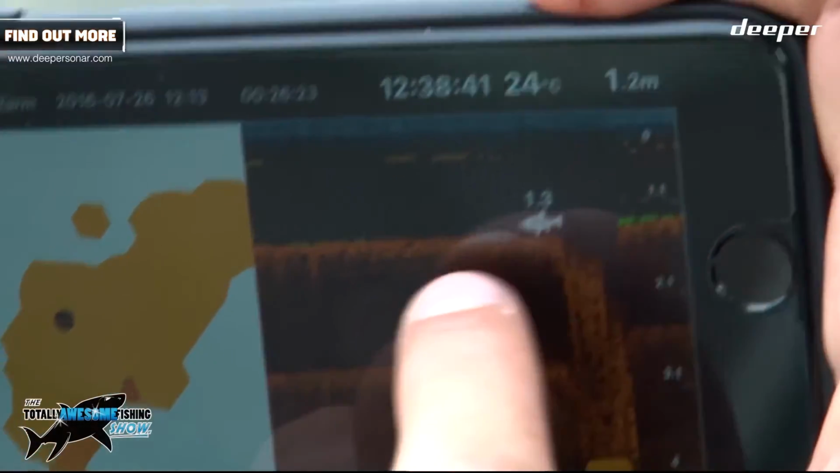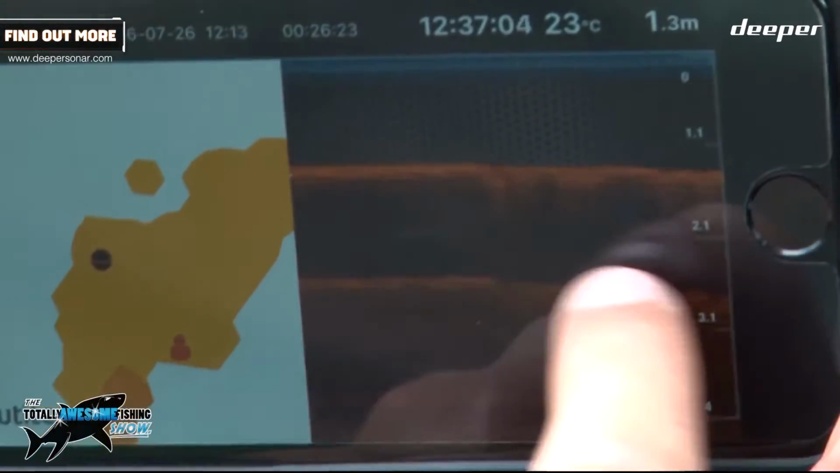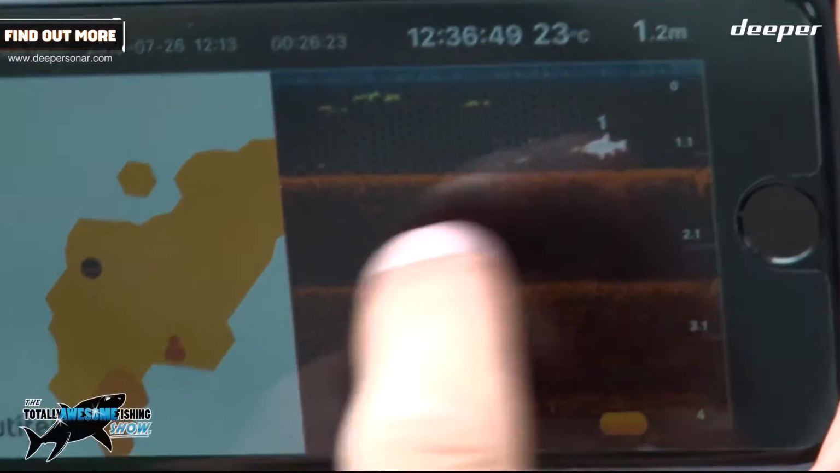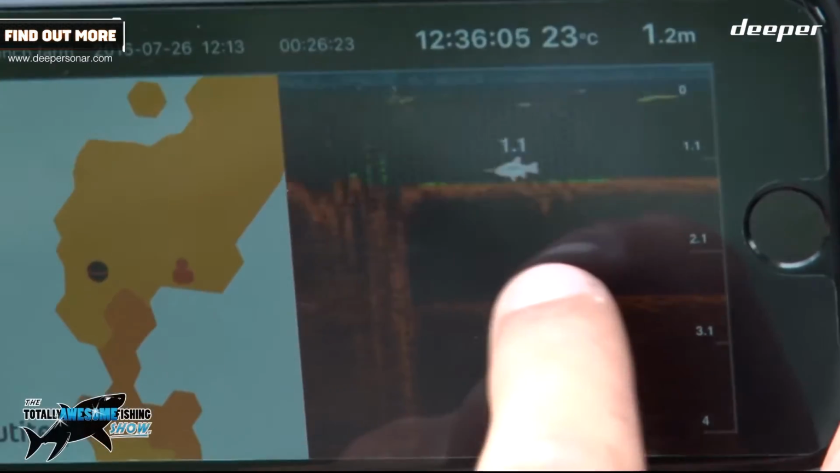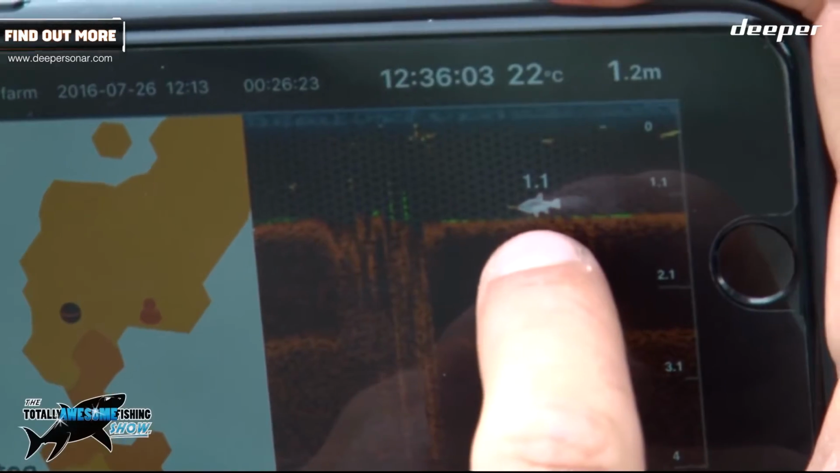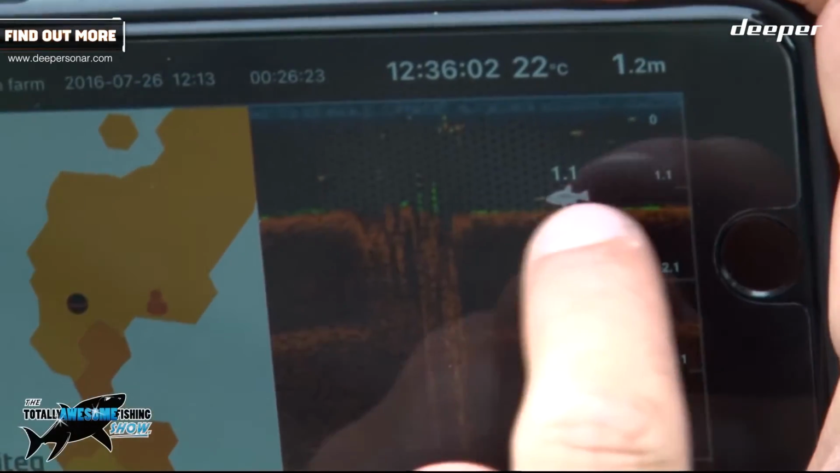It's pretty much sitting on the bottom. A bit further, there's nothing over in that corner. Another one at 1 meter there, but it's slightly off the bottom. So I'm going through my history now, looking for fish that are exactly on the bottom, because they're going to be catfish, and I can see that there's obviously one there.